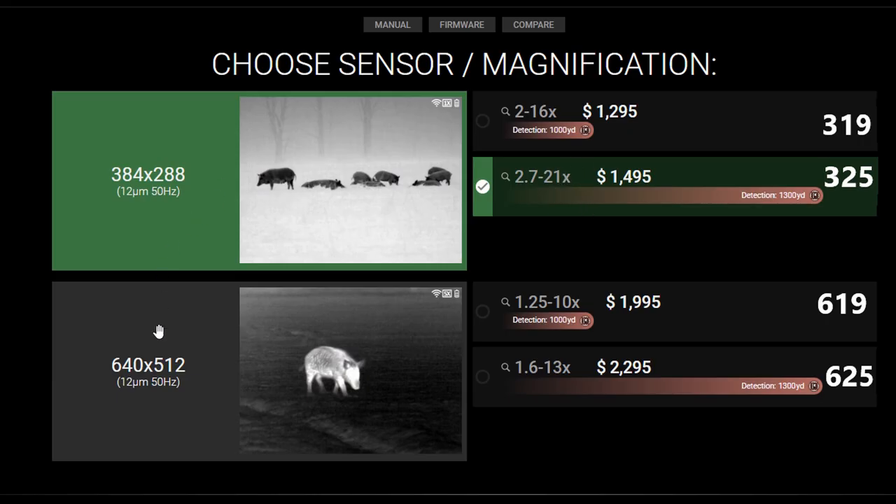If you want to step up to the higher resolution, that's 640 by 512, you have 2 options for magnification, which are 1.25 by 10 for $19.95 and the model number is 619, or 1.6 by 13 for $22.95 and the model number is 625. These are the list price. You can find it for less on sale. This is the one I got, so let's take a closer look at that.